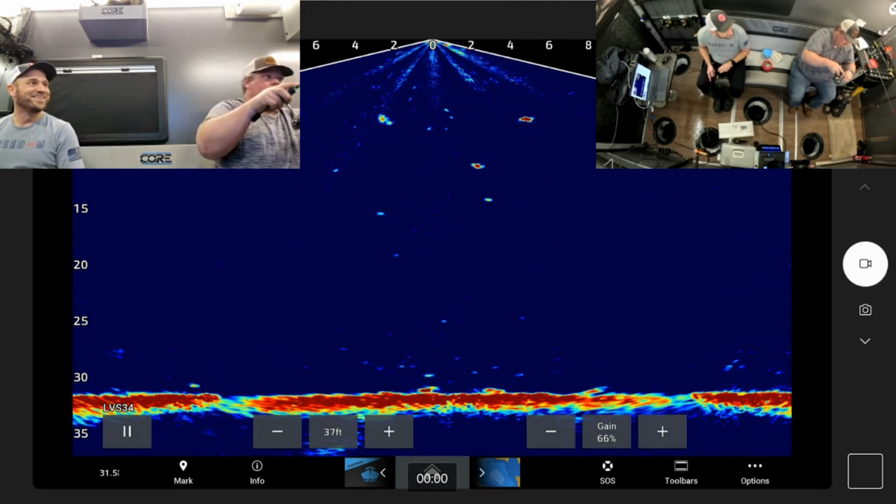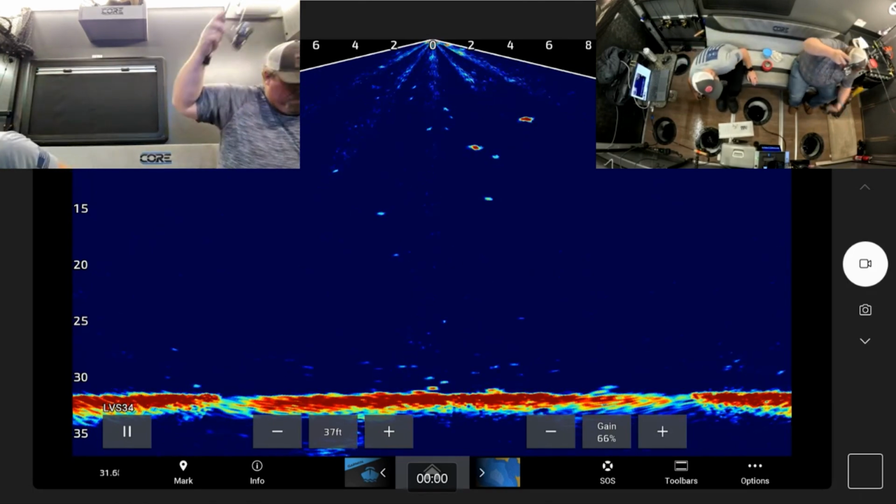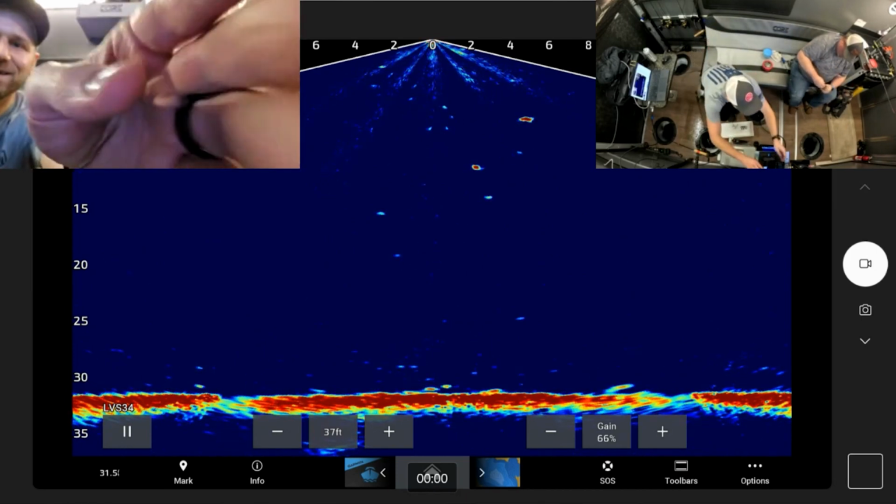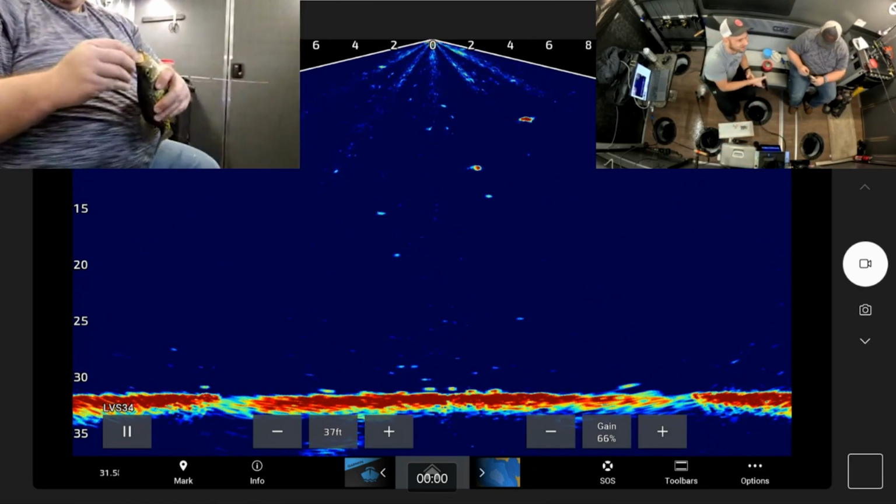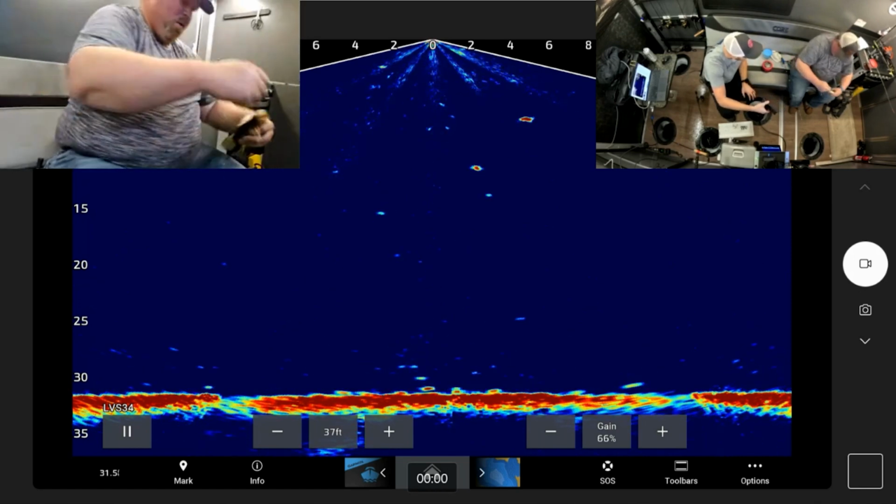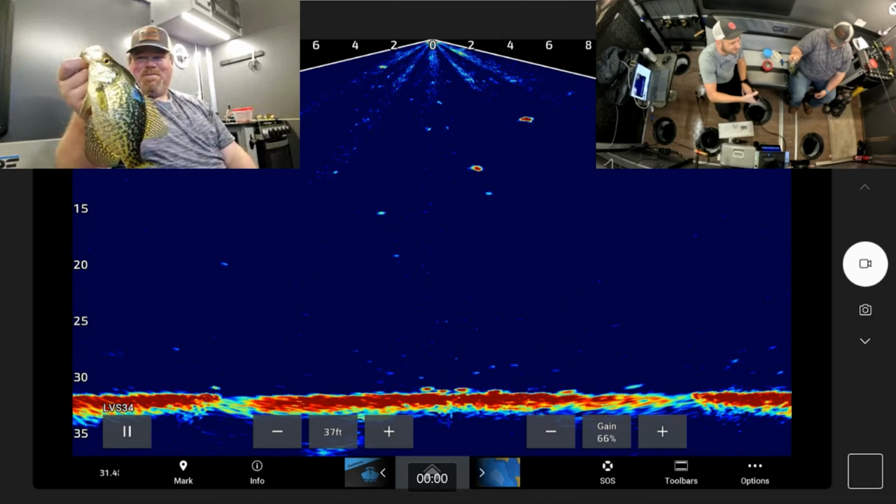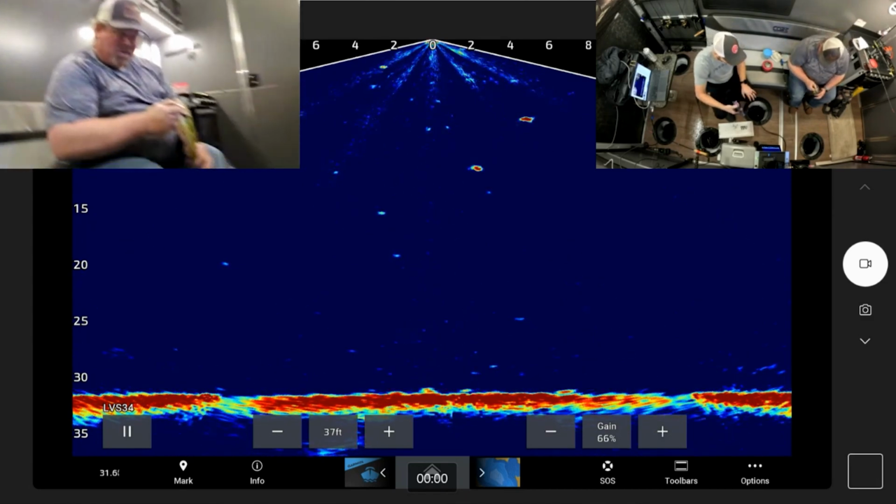You got him? Nice. Nice crappie to end the night, Cody. Woo! You guys probably can't see. We can go like this so you can. Got a nice one. Very nice, Cody. Killer. Nice crappie. And it is 9:48.